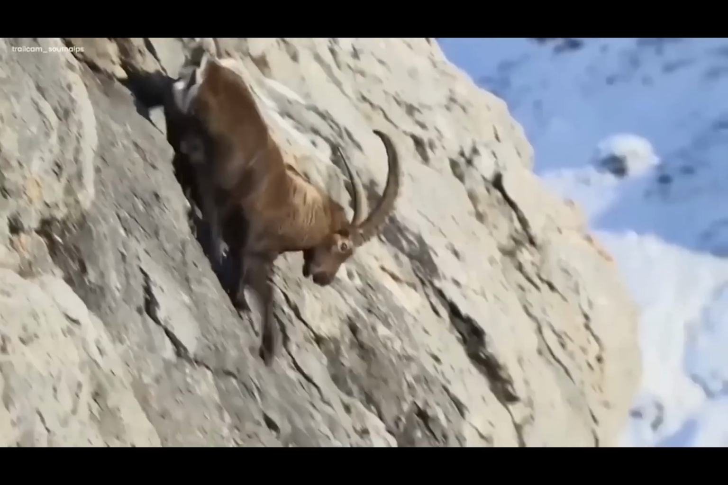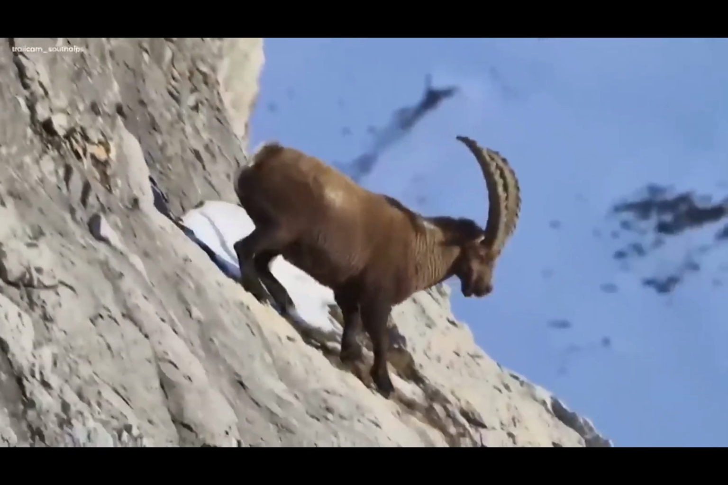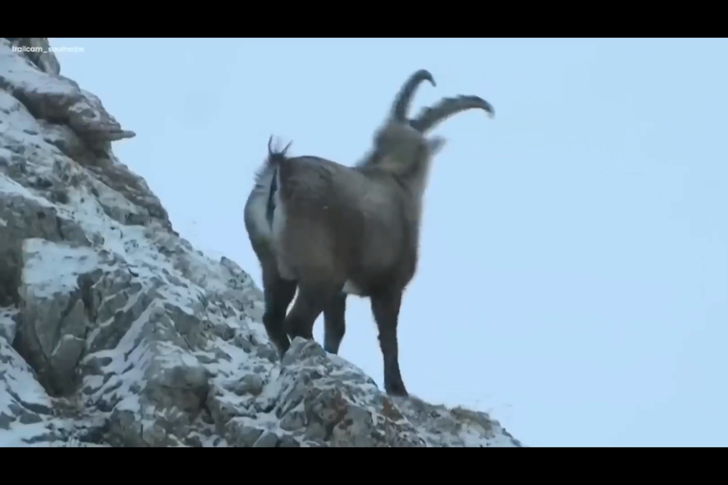Alpine Ibex in the mountains. In the classy mountains, a powerful animal with long, twisted horns roams freely. As the camera follows this glorious animal, you can see its thick brown fur, which keeps it warm in the cold alpine air.